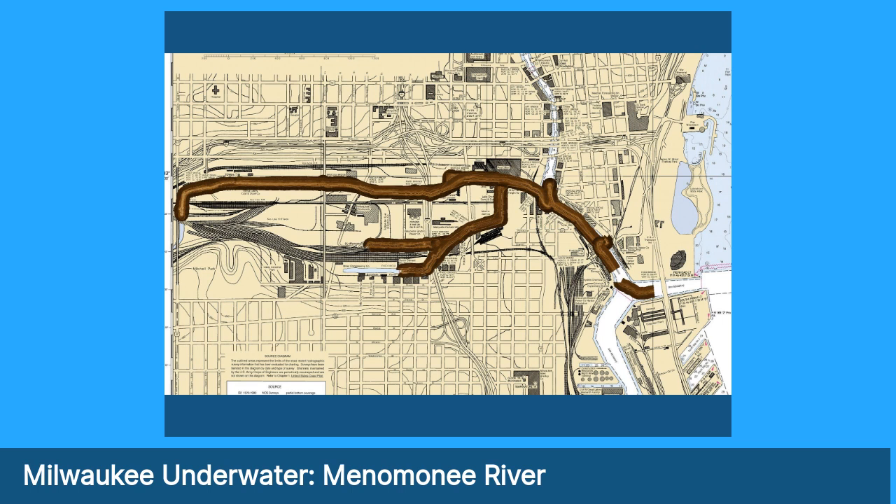Coming down perpendicular off of it is what we call the South Menomonee Canal. And then coming even further south is what's known as the Burnham Canal. There used to be a fourth canal to the north of the Menomonee River up here called the Neeland Canal, which was filled in around the turn of the century.